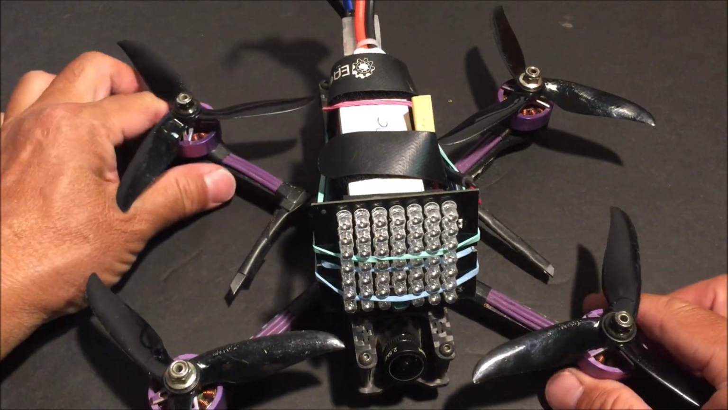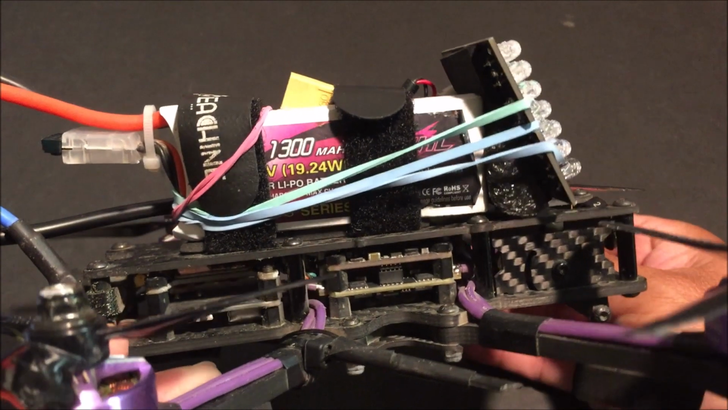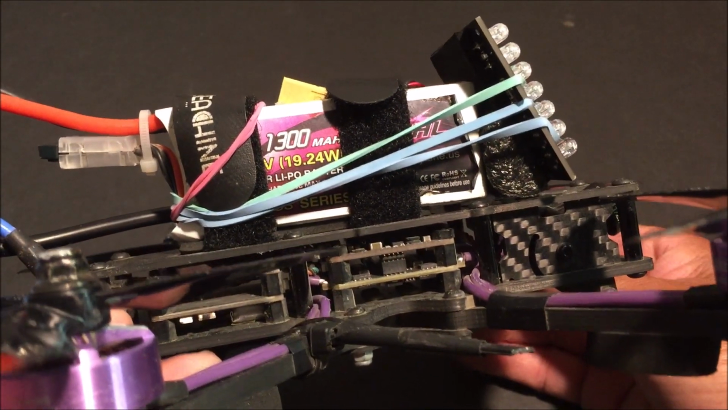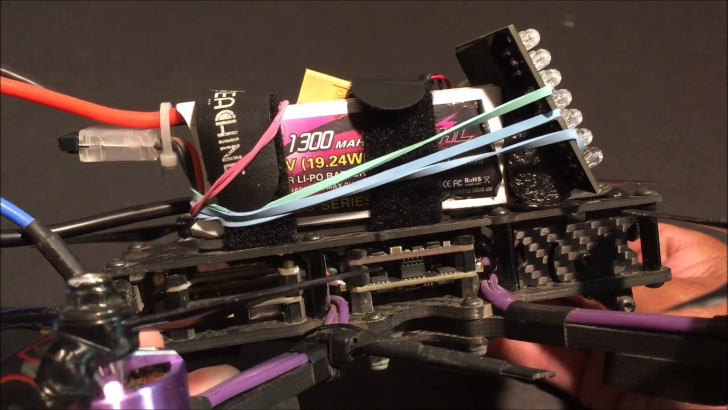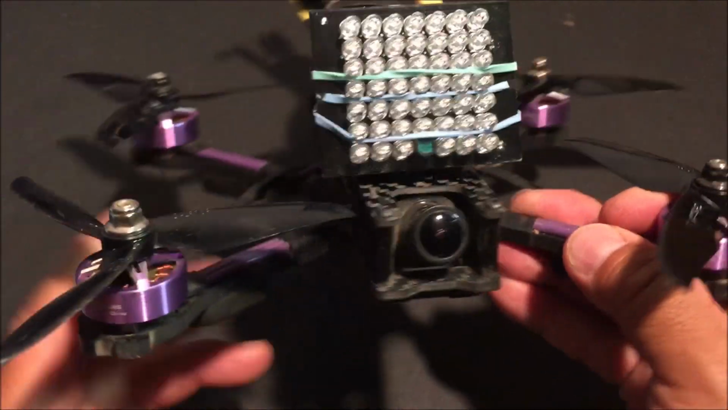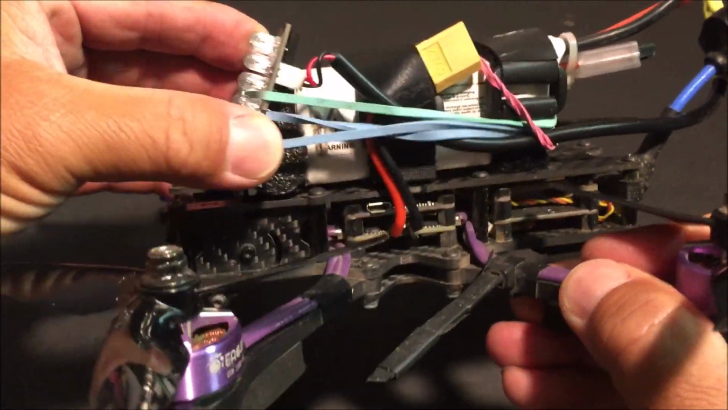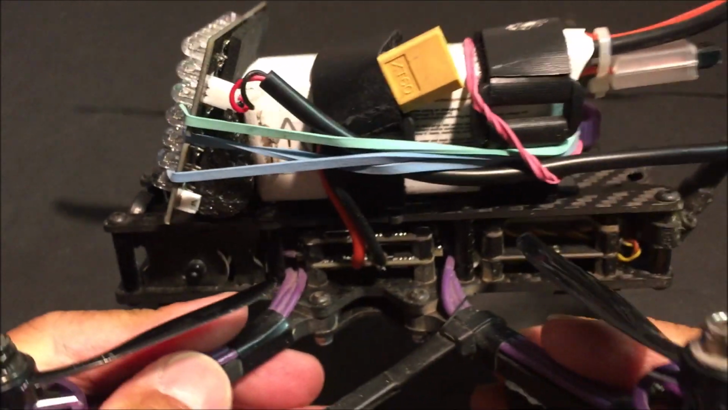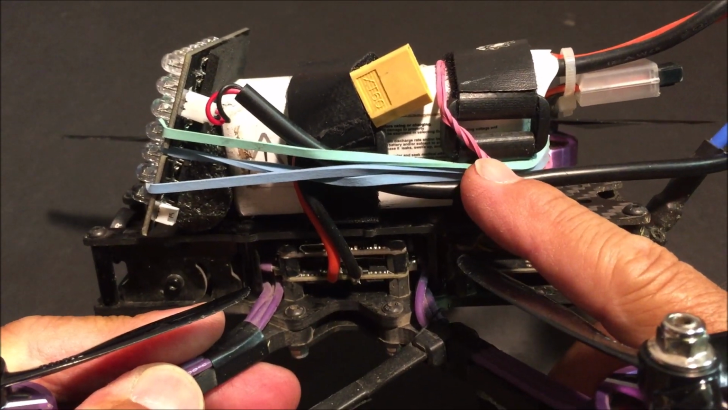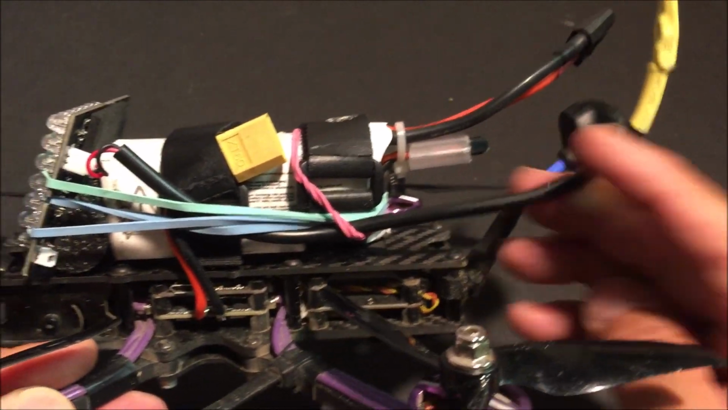So for a top mounted battery, it is basically the same as you see here. I'm using the same rubber band style, mounting it to the battery, except it is mounted on the top. And I gave it the tilt angle to match the camera tilt angle. And I used the same pink rubber band to hold down the power cable.